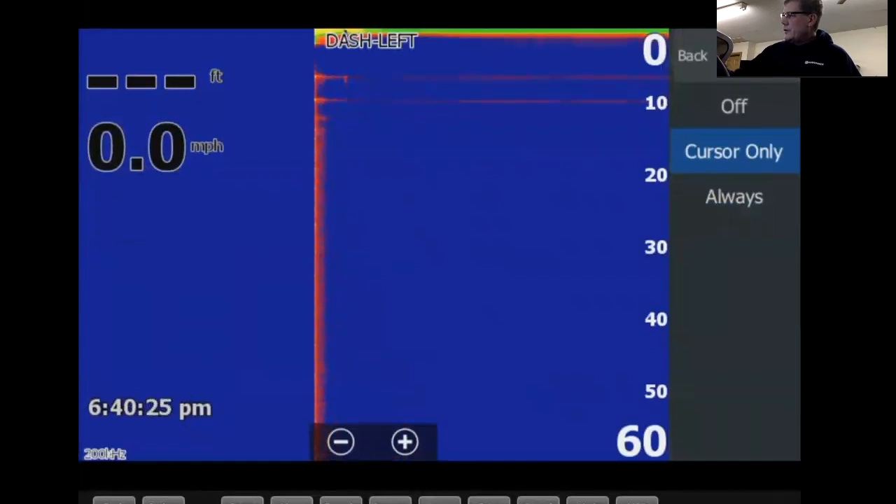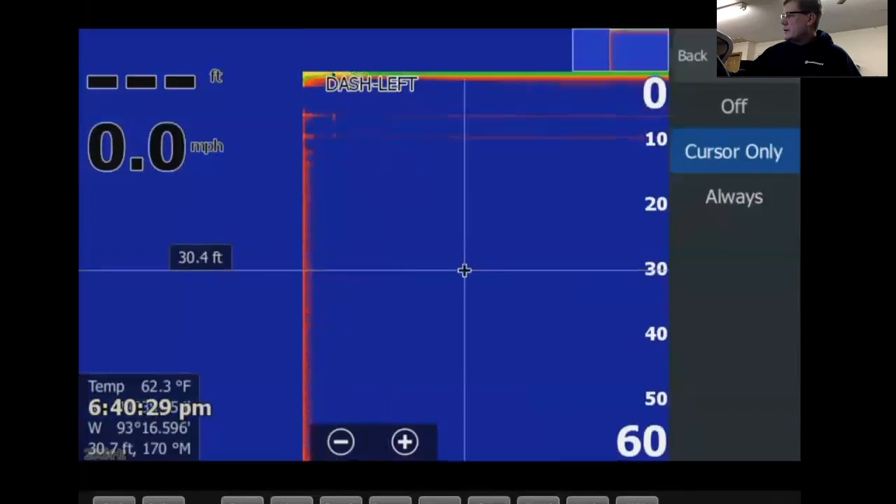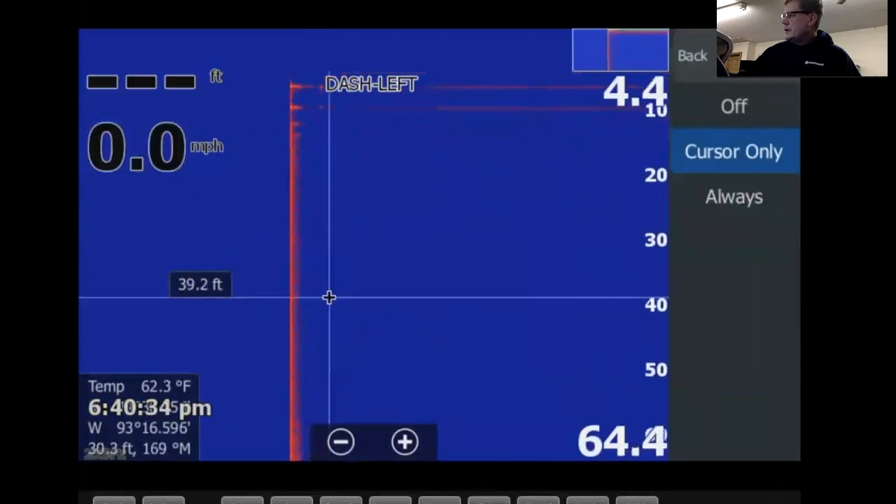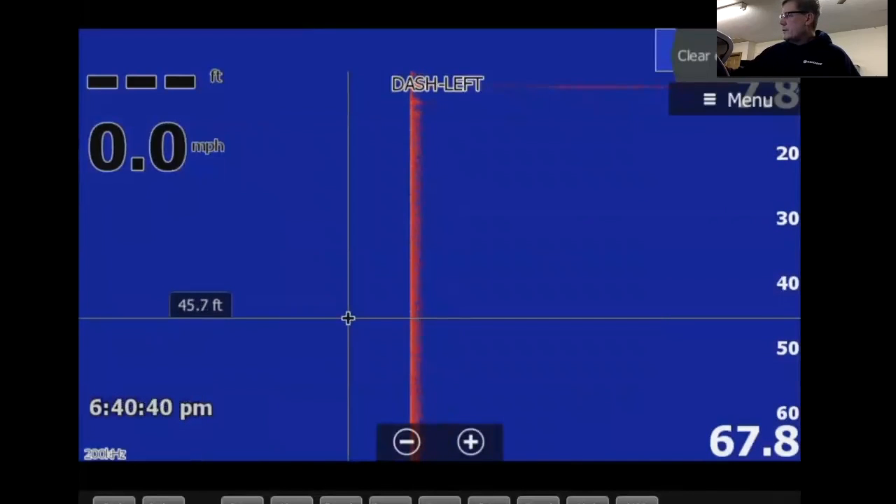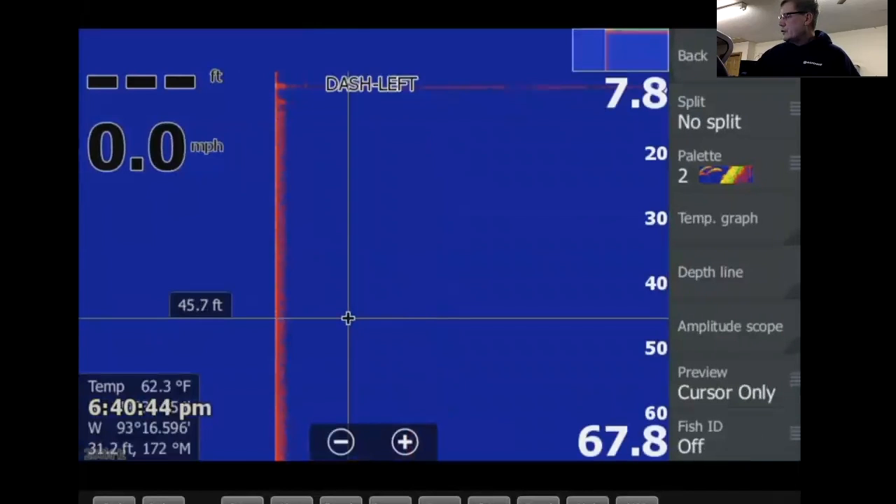If I tap on the screen and start dragging, you'll see the box pops up there, and if I drag this back, it'll start dragging back. Unfortunately, I'm in my garage and it's not showing up very well. So that one I typically leave on cursor only.